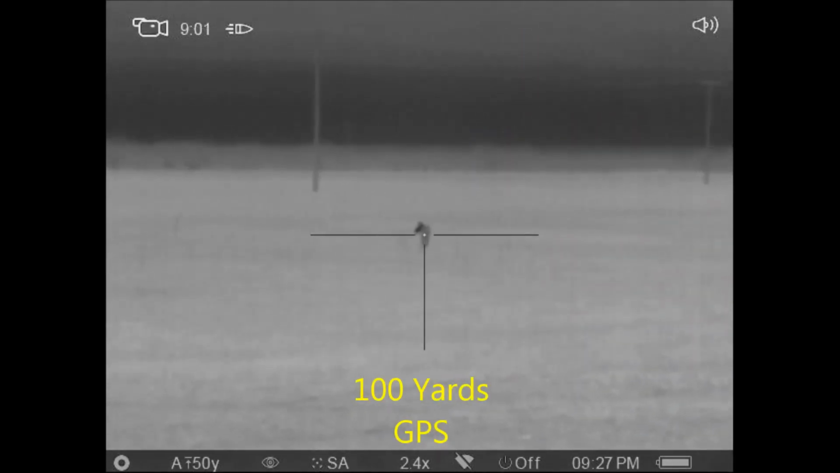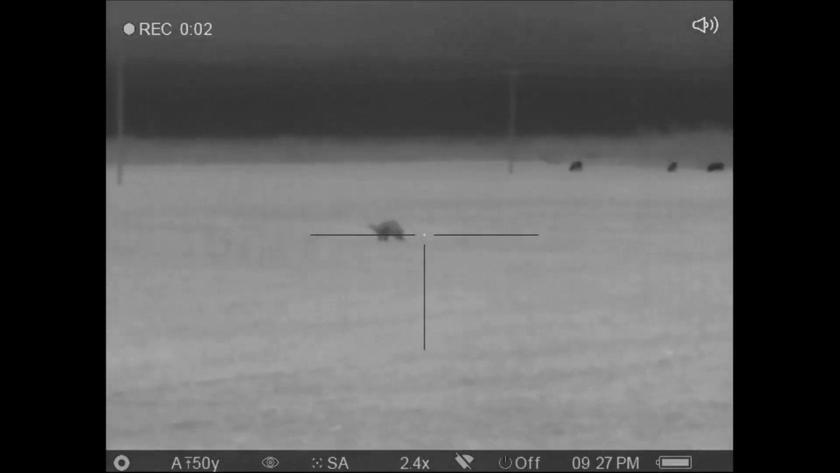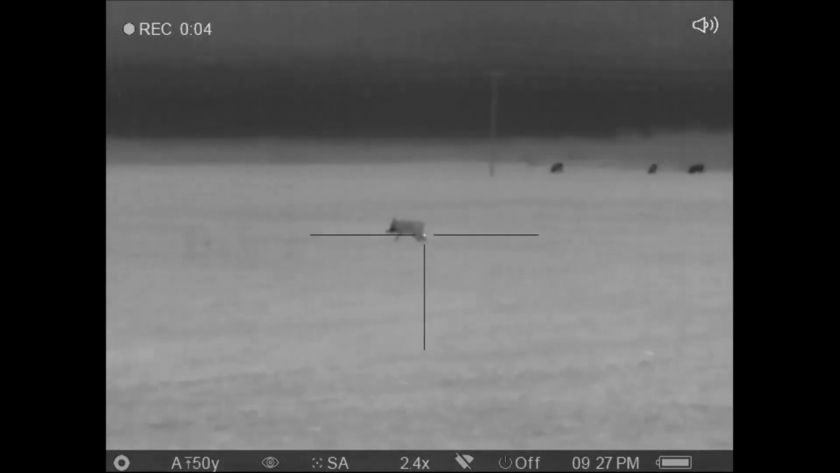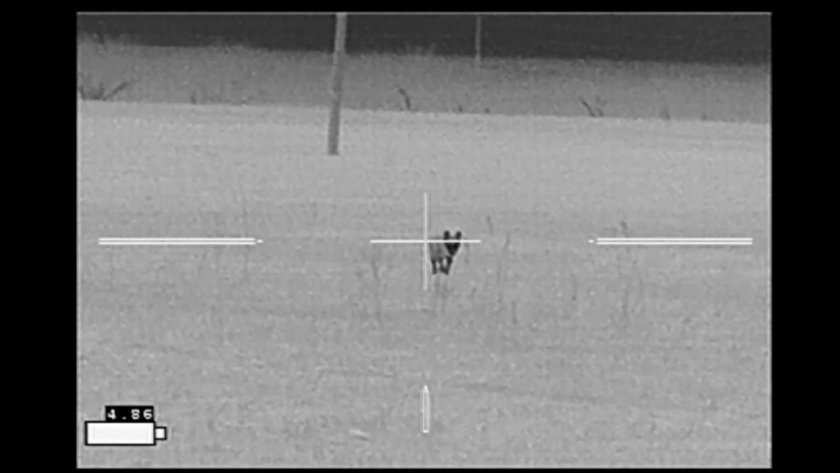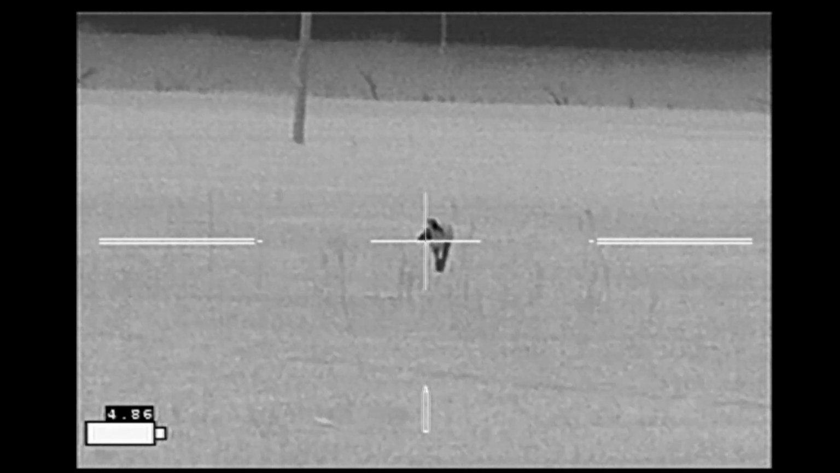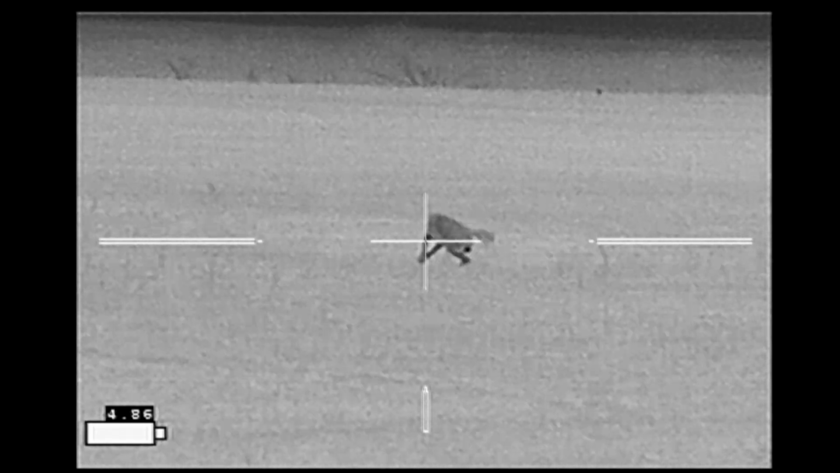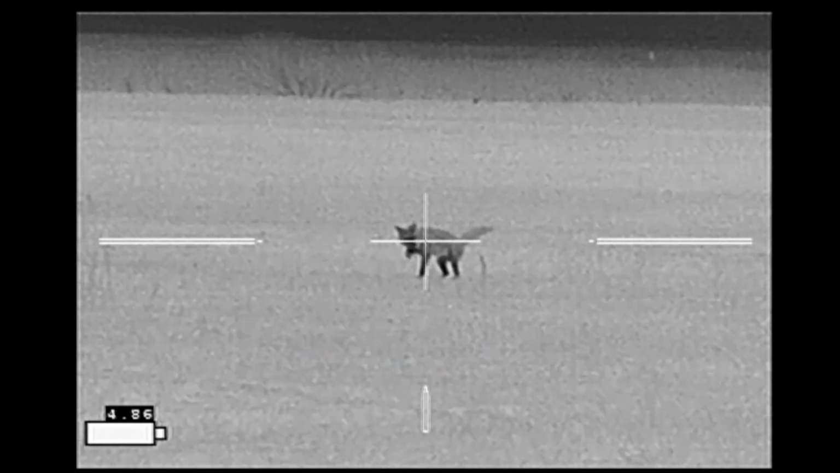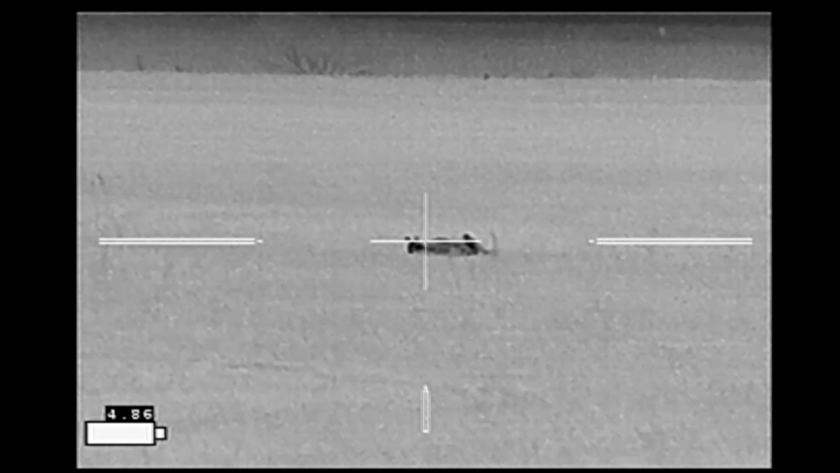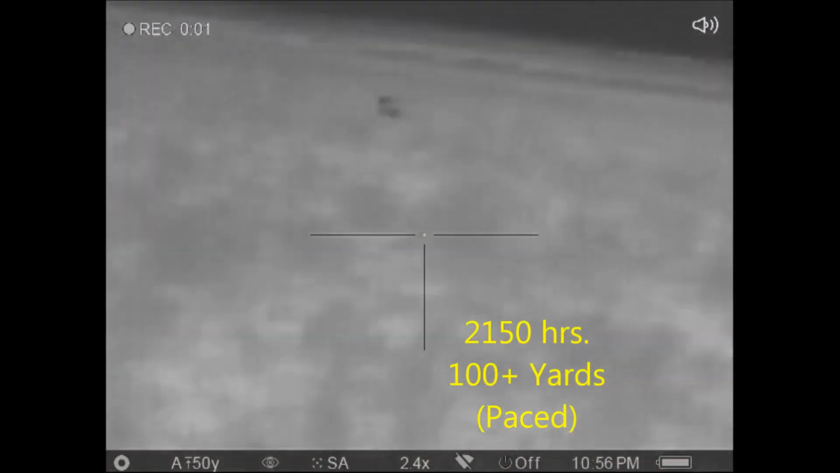Here she goes. The coyote dances off to the right some, and I'm going to take this follow-up shot. Dave's going to call it because of the cattle off to the right. And this is the view from my rifle. Here's her shot. No cattle downrange from my perspective, and so Dave calls it. And Erica's first coyote turned out to be a big male.